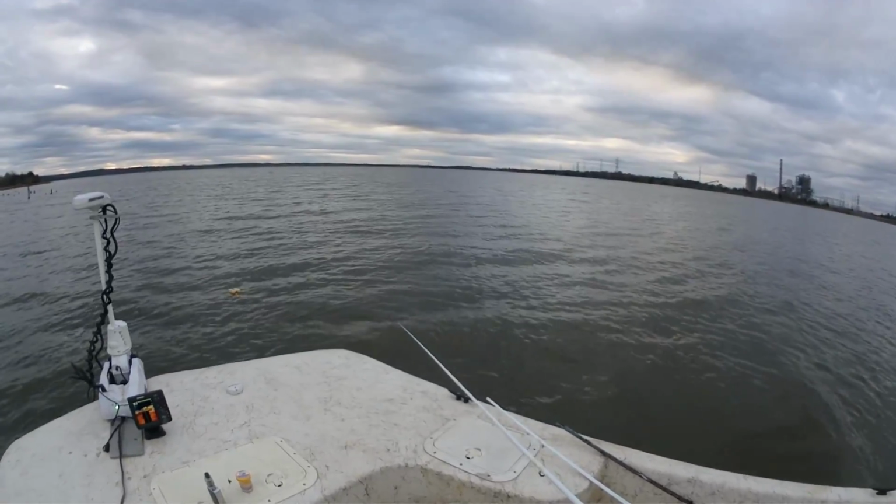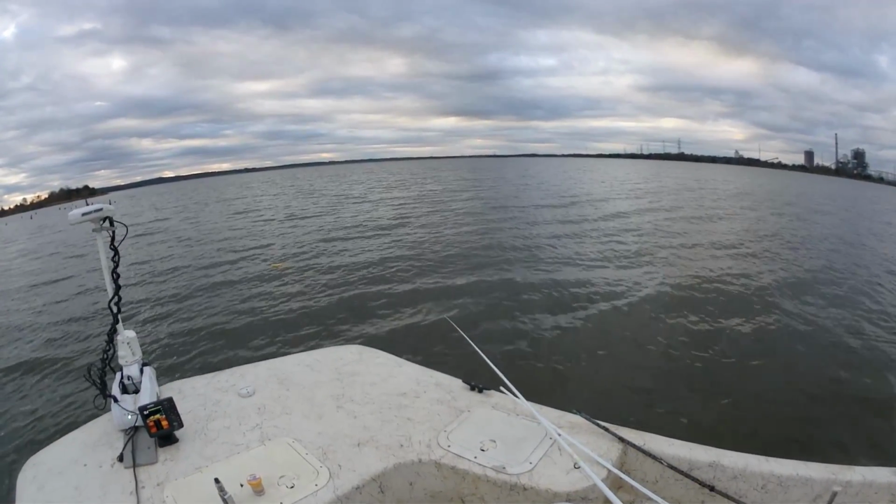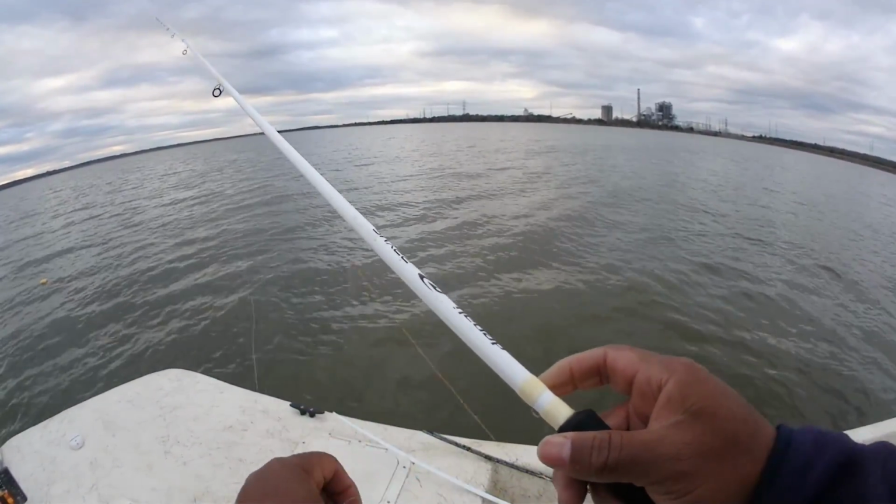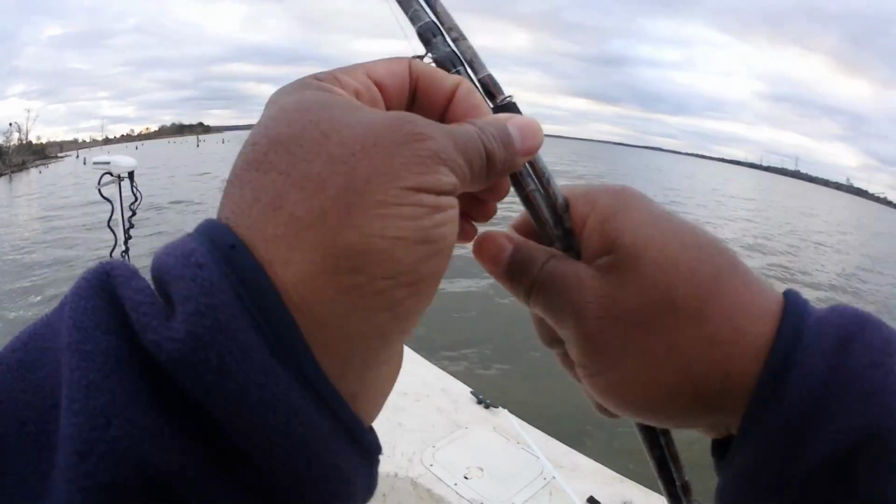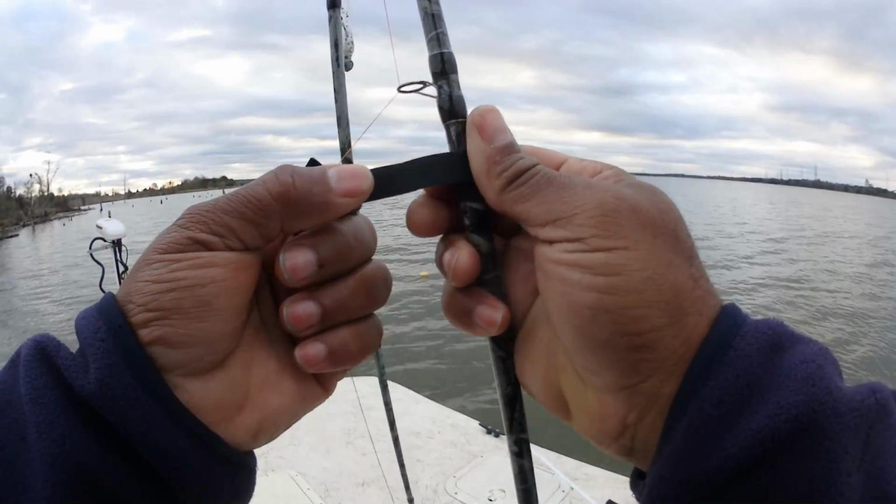Very important to have your bait in that strike zone. All right, it's about 5 minutes with this color. I got an Ozark rod here with a different color pattern, so I'm gonna drop it down there.